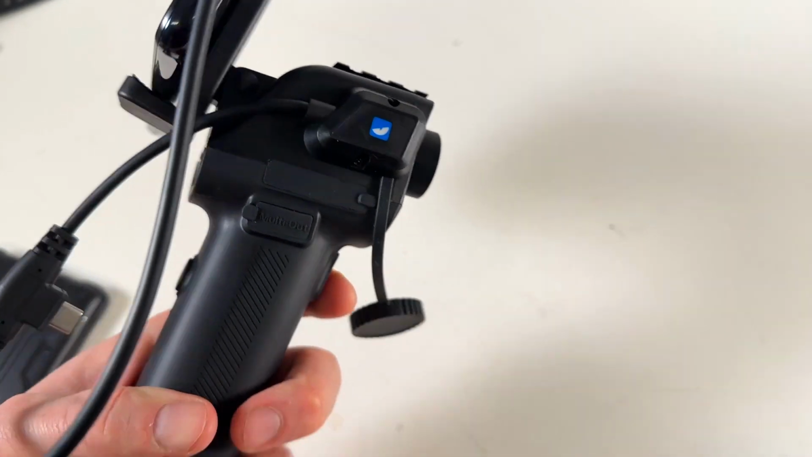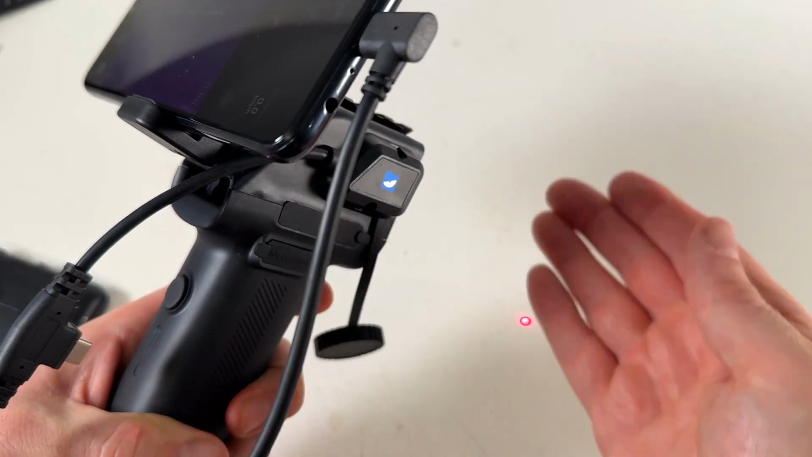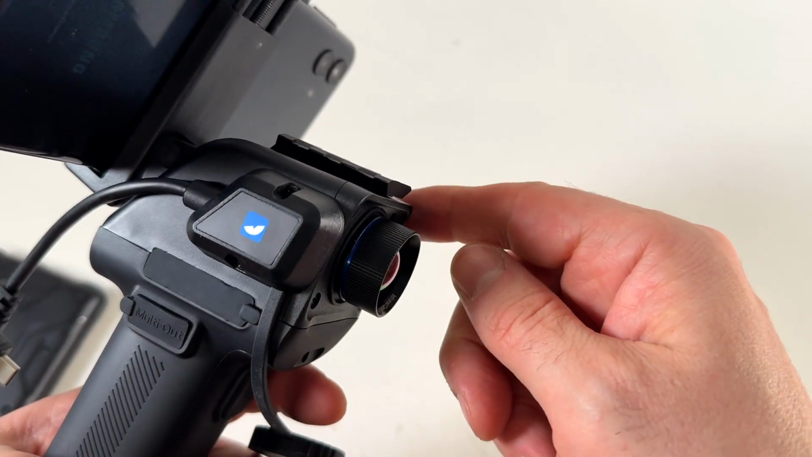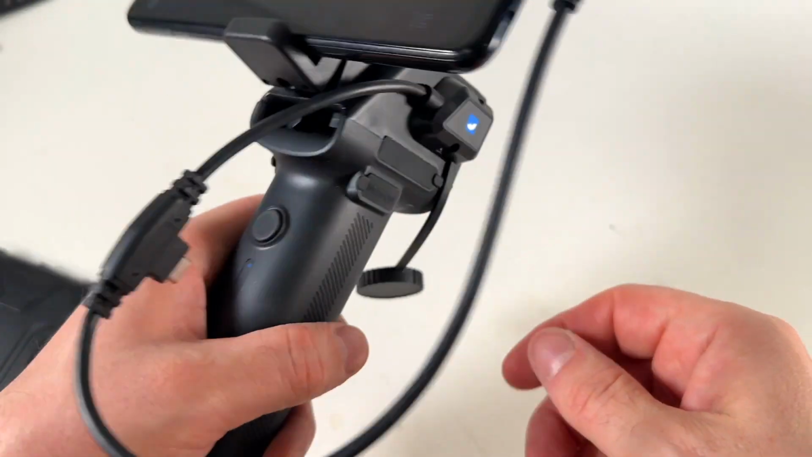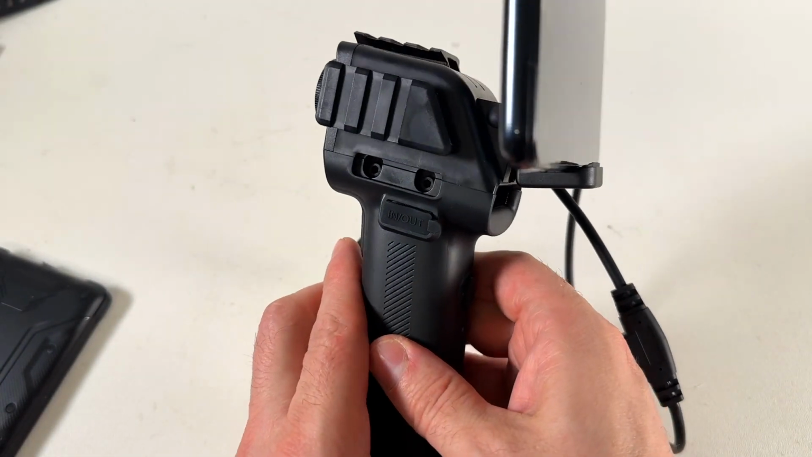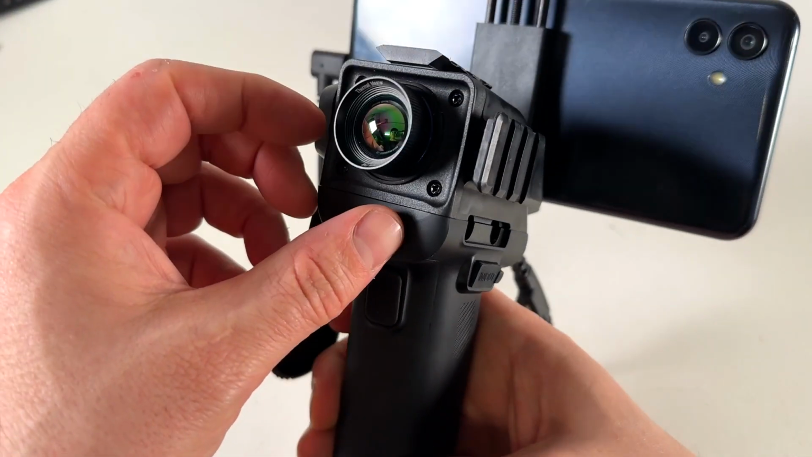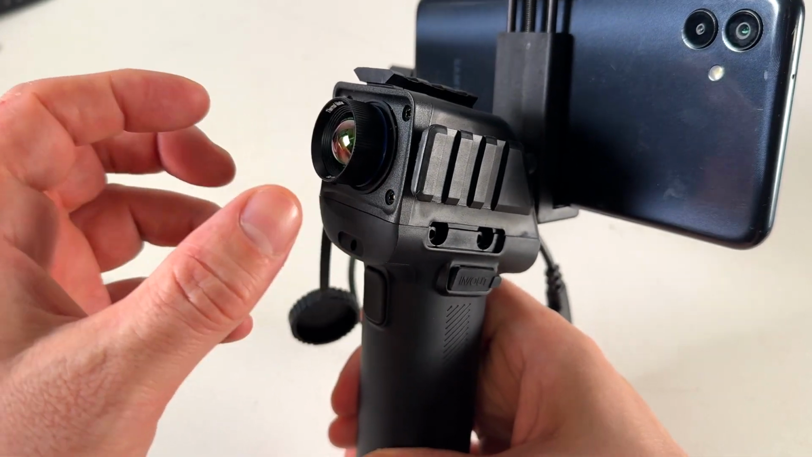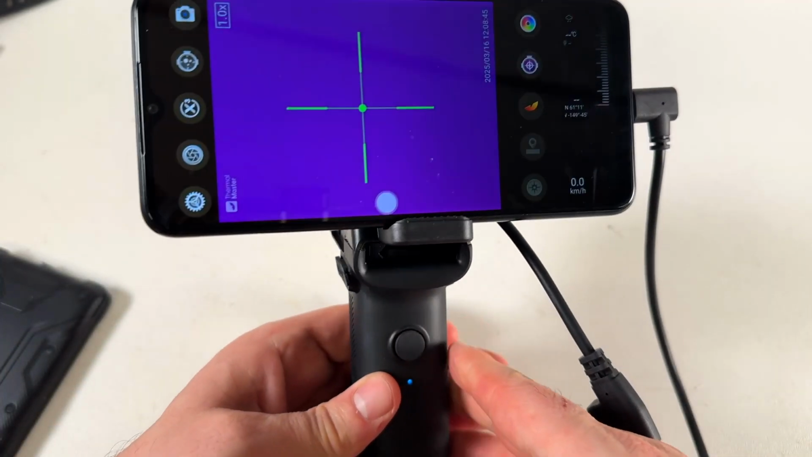And look, it comes with this laser, which is pretty cool. And then pick rail, there's a spot for rangefinder, and then the unit itself is teeny. It's right here, and you can pop it out, and you can mount it on a rifle.